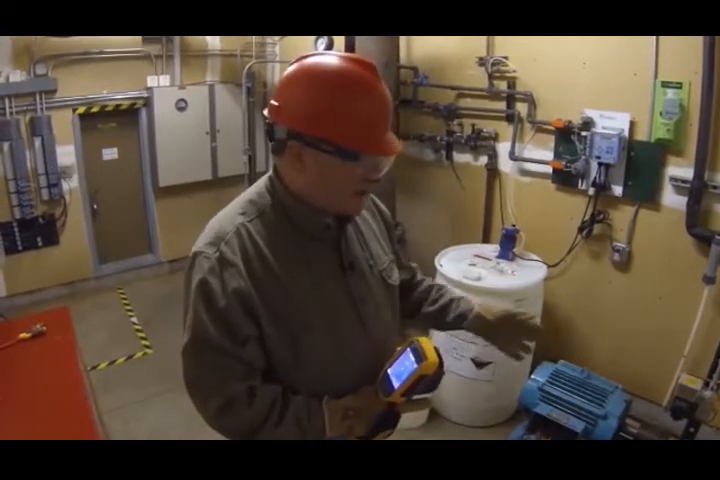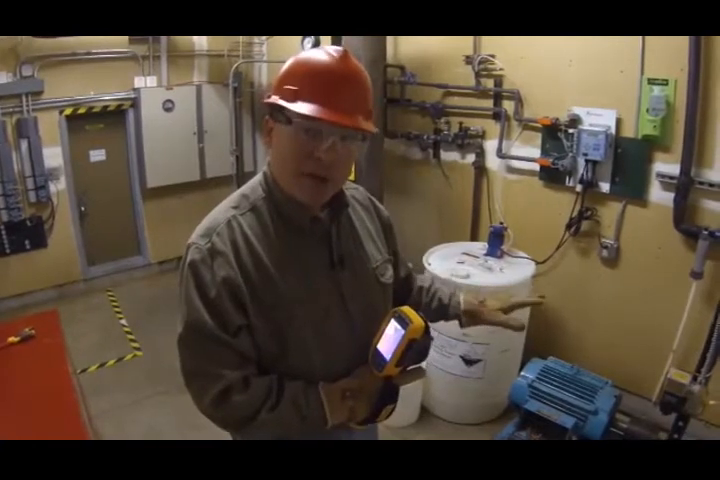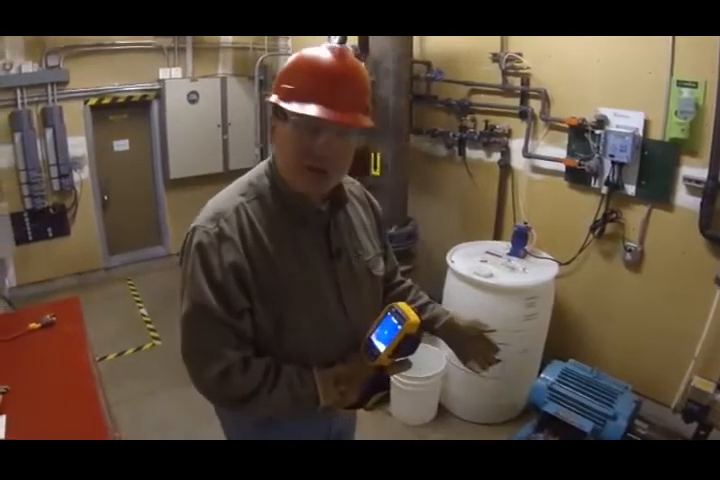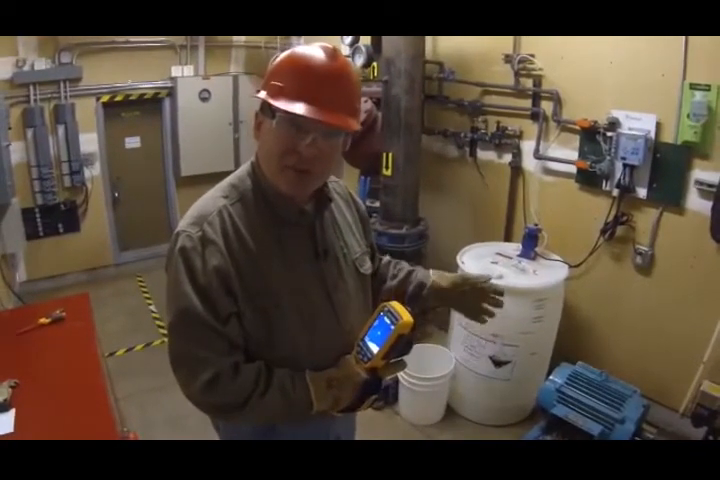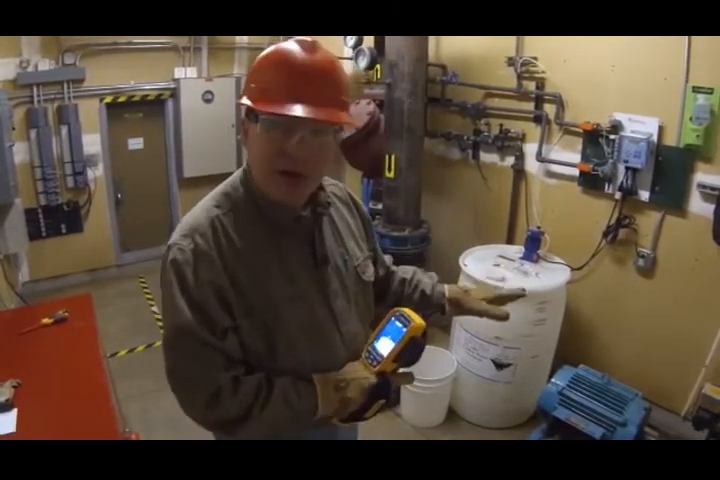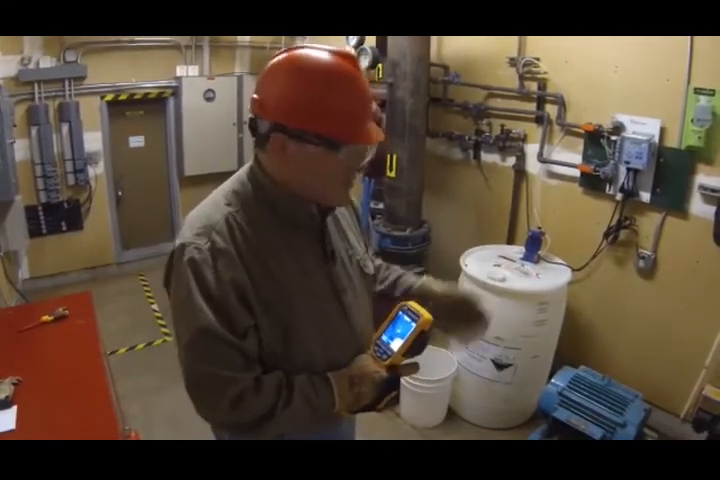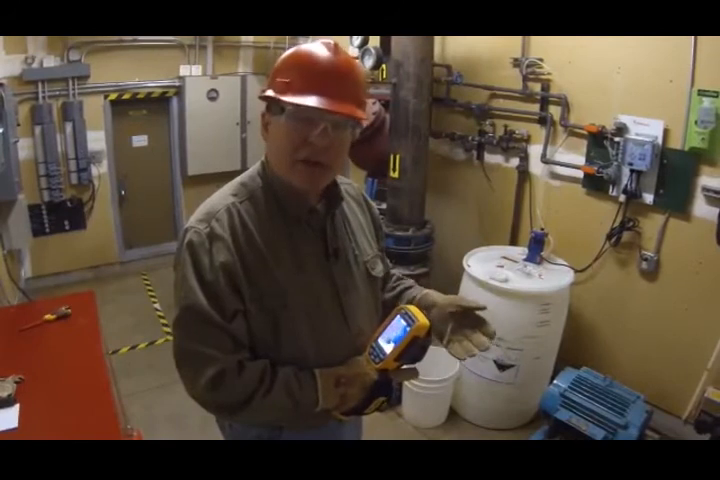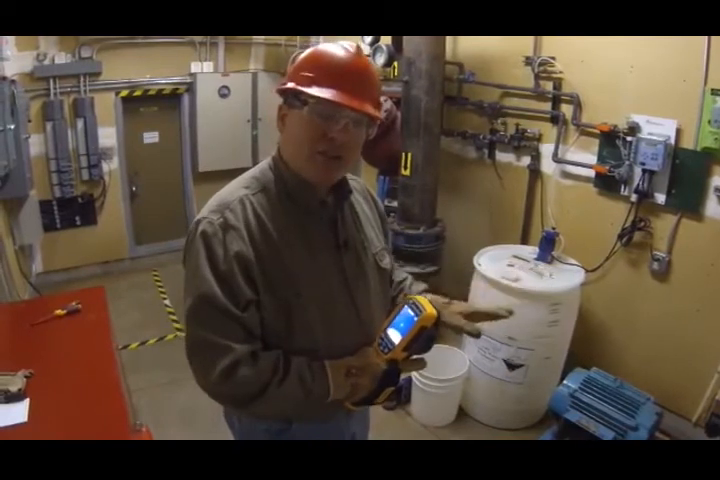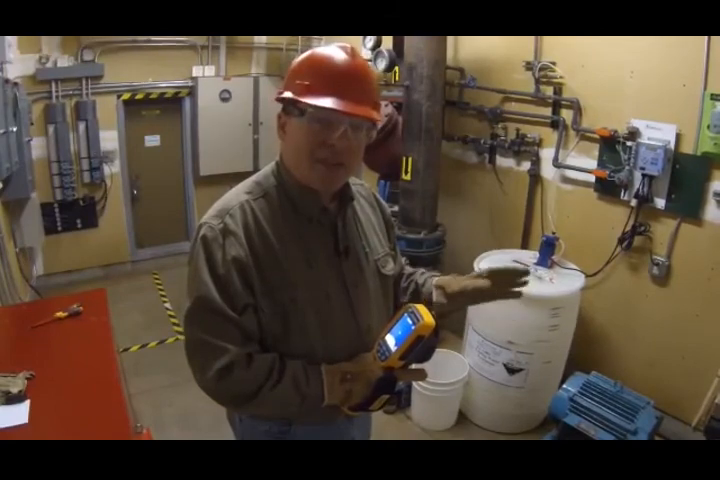So a lot of things, if you're finding a problem with a thermal imager and it looks like it's bearing related or coupling related, you can then use a vibration tester. From an electrical standpoint, you find a high resistance connection or something looks like it might be overloaded, you can use a clamp meter. If you're finding problems that are localized hotspots, might be a problem with internal windings, it's a good opportunity to use the power quality meter. It could be, as I said, transients, harmonics, anything like that. All of these tools work together in conjunction to help you better maintain your equipment and save energy over the long run.